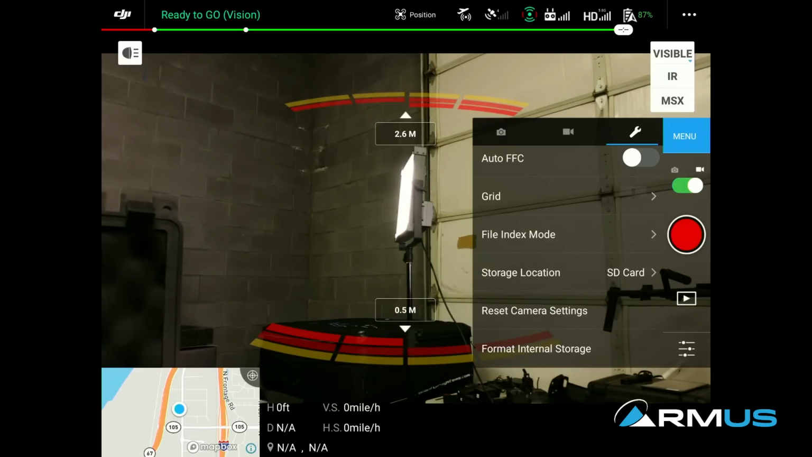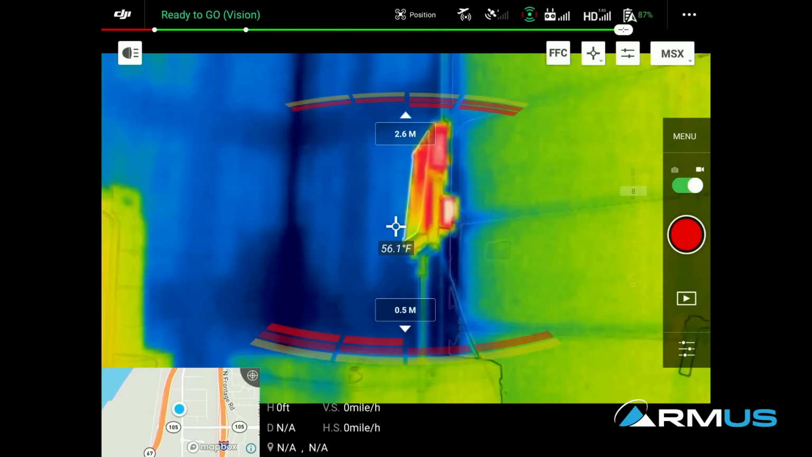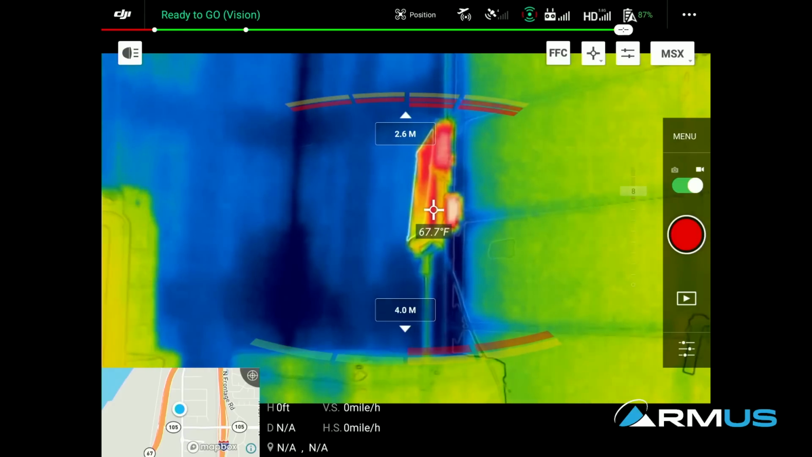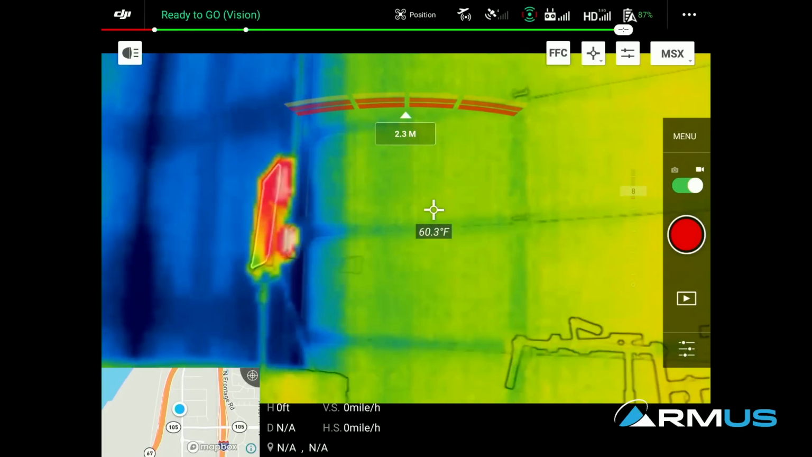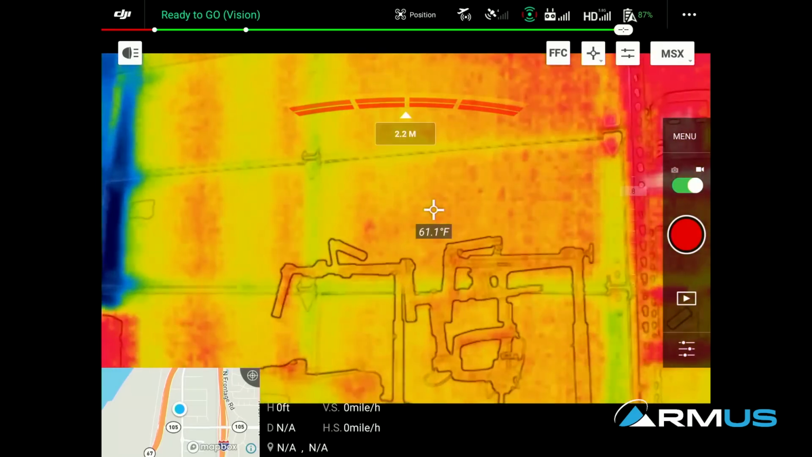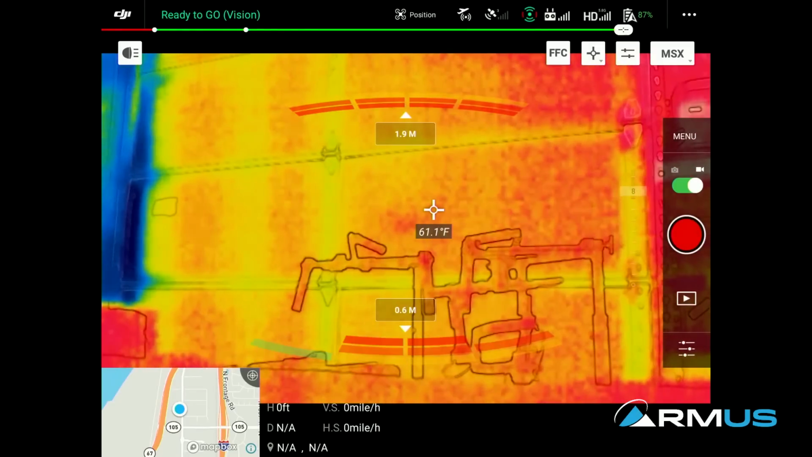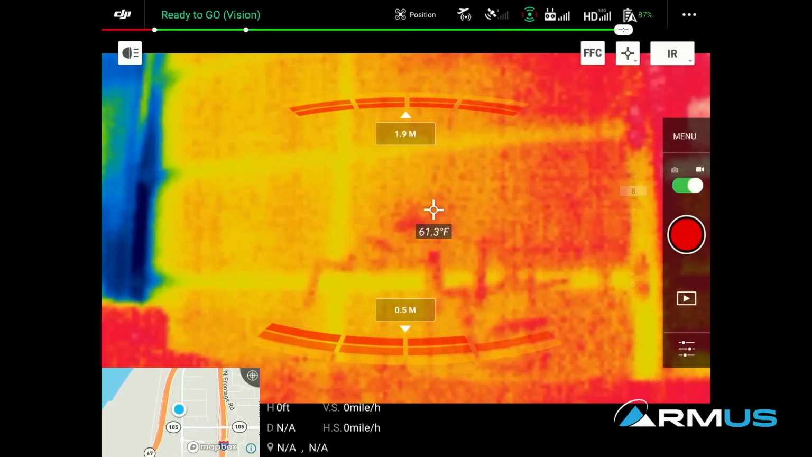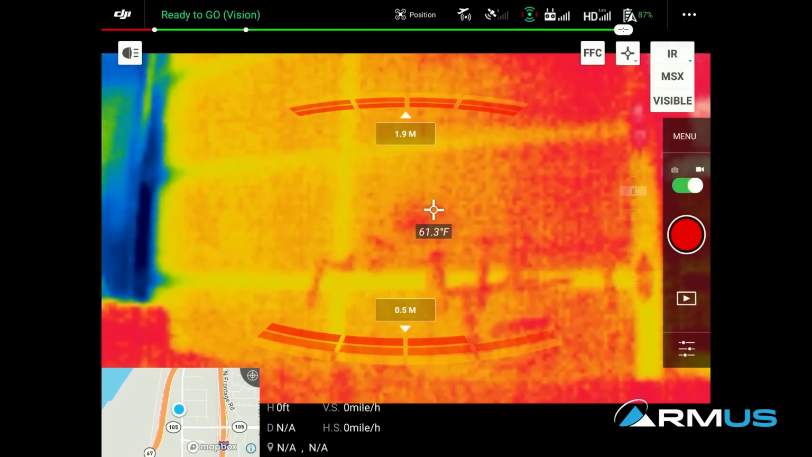And if I'm looking at something in the IR and MSX, let's look at that. MSX is turned on and uses this outlying image, and if I turn it off, we might see just something kind of blobby here rather than having an outline of what the subject actually is. So if we look around the shop here a little bit and find something like right there, we can see that this temperature kind of mixes in, and if I turn the MSX off to IR, see how that disappears? Very difficult to see in thermal.